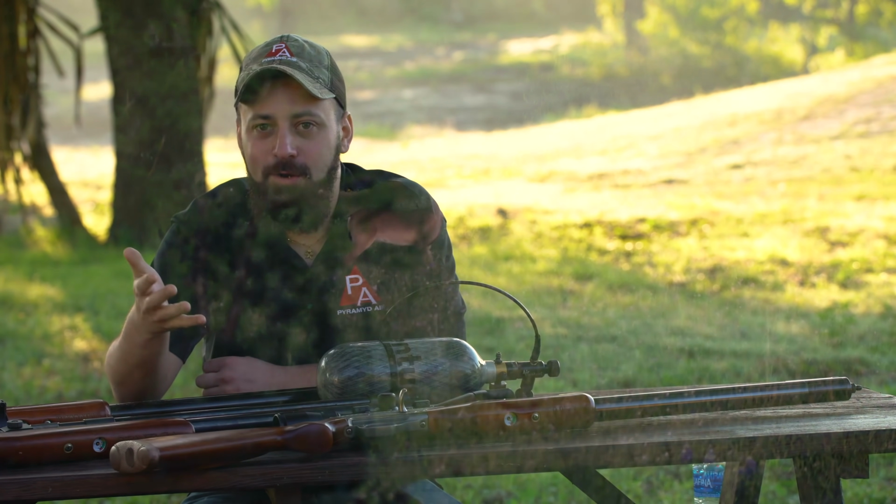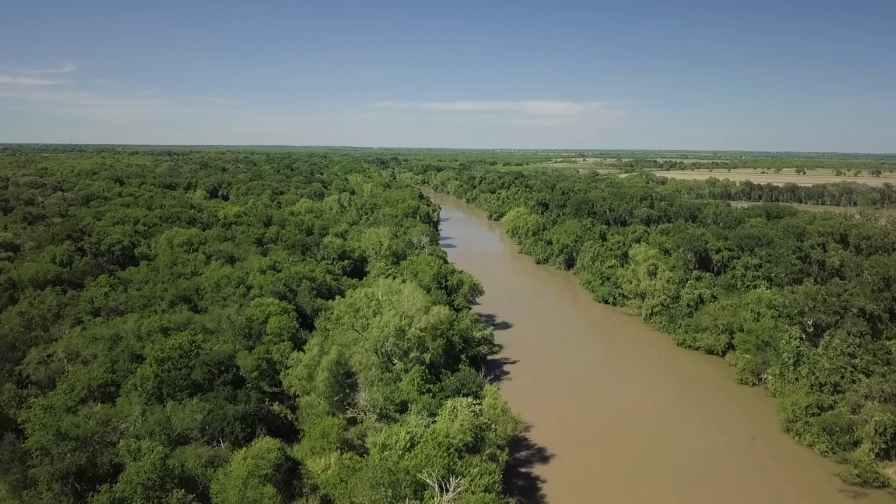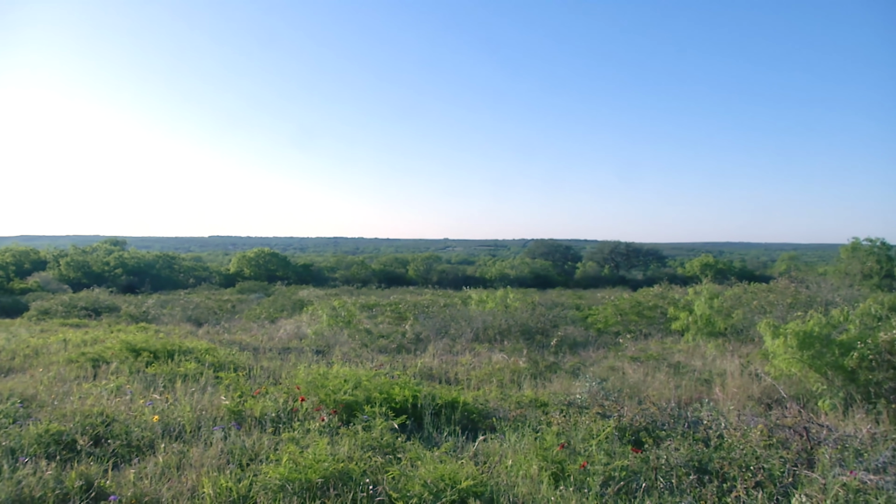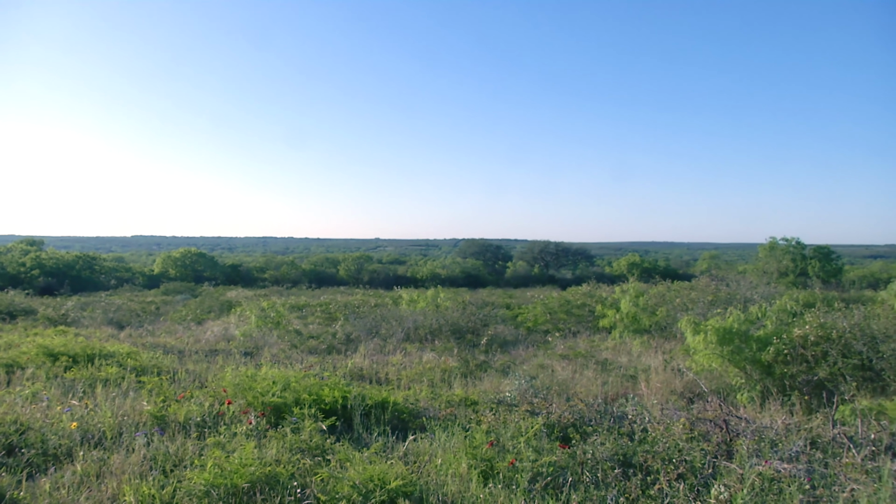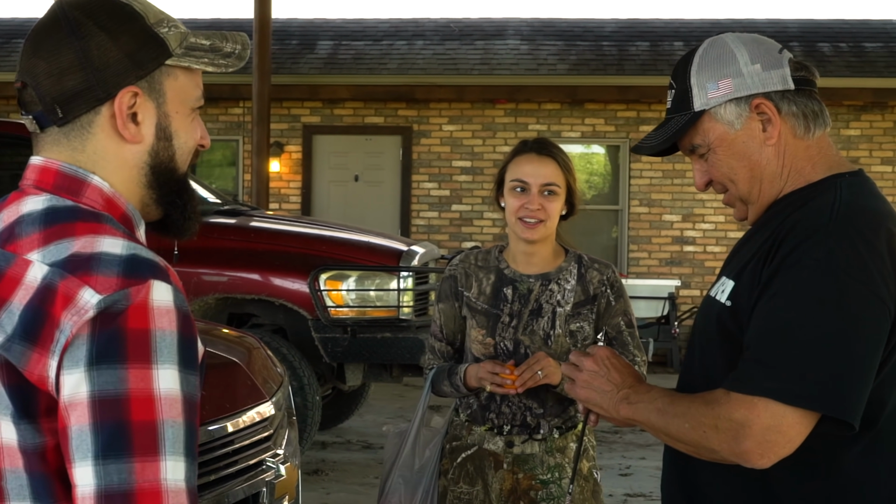Coming in on the flight, I had no idea South Texas had so much water. I'm from Ohio. My idea of Texas is a whole bunch of desert, really. So this is absolutely amazing scenery here at the ranch we're at. Really excited to have this opportunity here with Keith and Matti. Honestly, I'm not sure what to expect. It's all new to me.